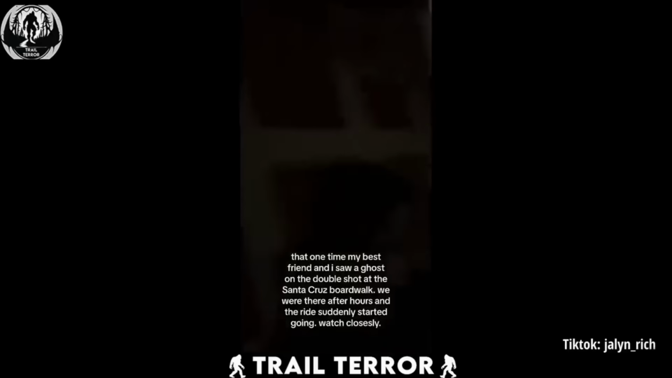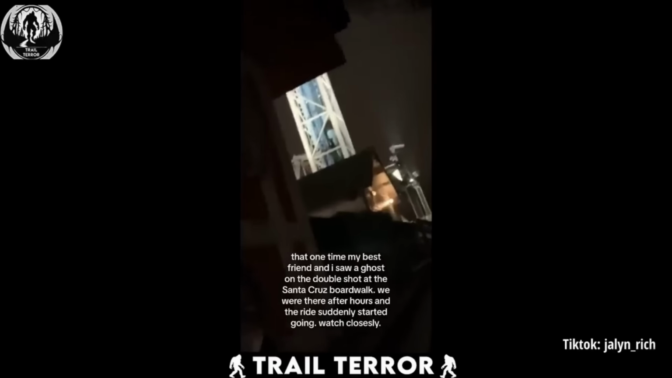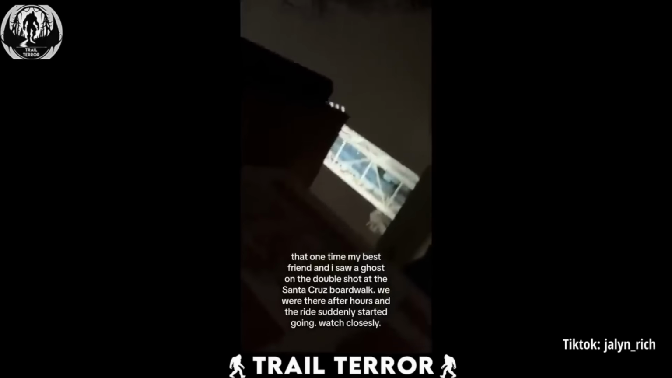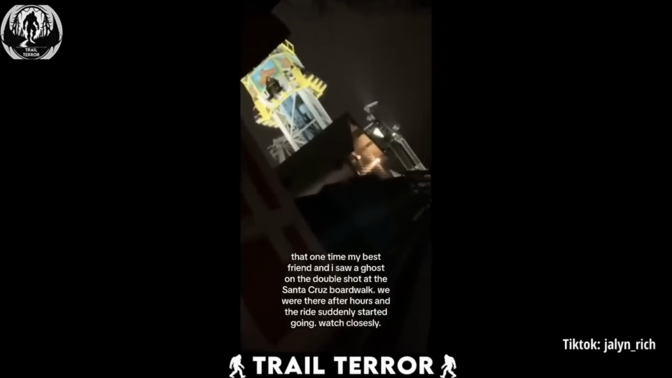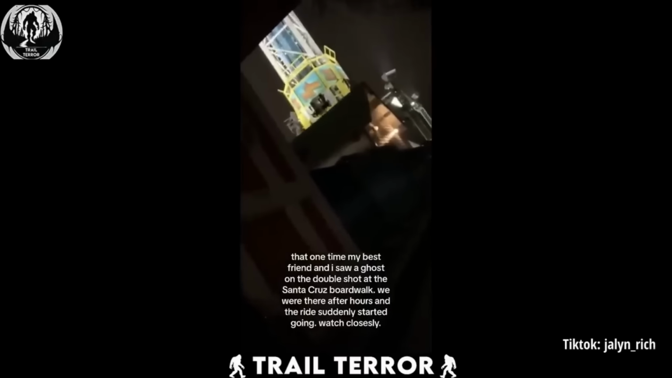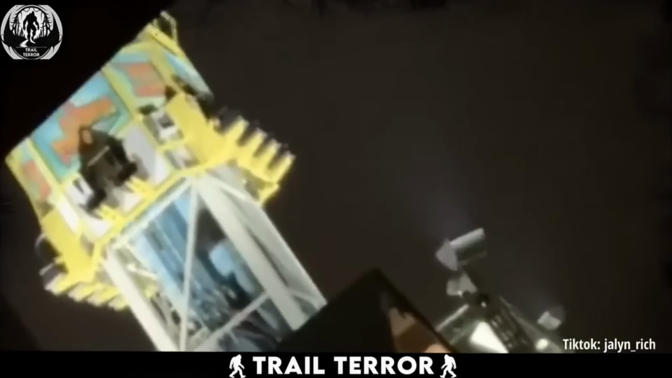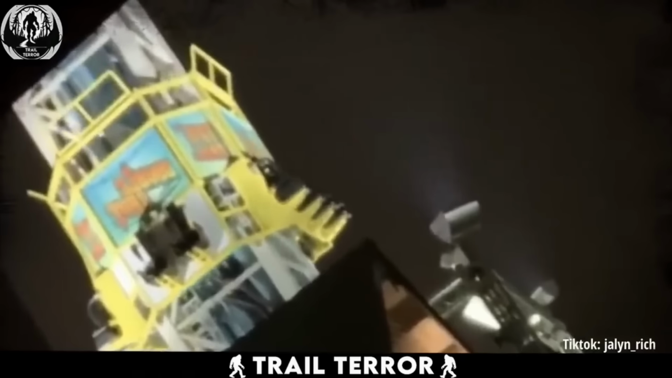In this eerie footage, we find ourselves under the cloak of night, with the girl group animatedly discussing their earlier sighting. As one of them pans the camera toward the double-shot ride in the distance, something astonishing happens. The ride appears to move on its own. But that's not all. Just as the camera captures this chilling scene, a faint figure can be seen sitting in one of the seats. It lingers for just a few seconds before vanishing into thin air.